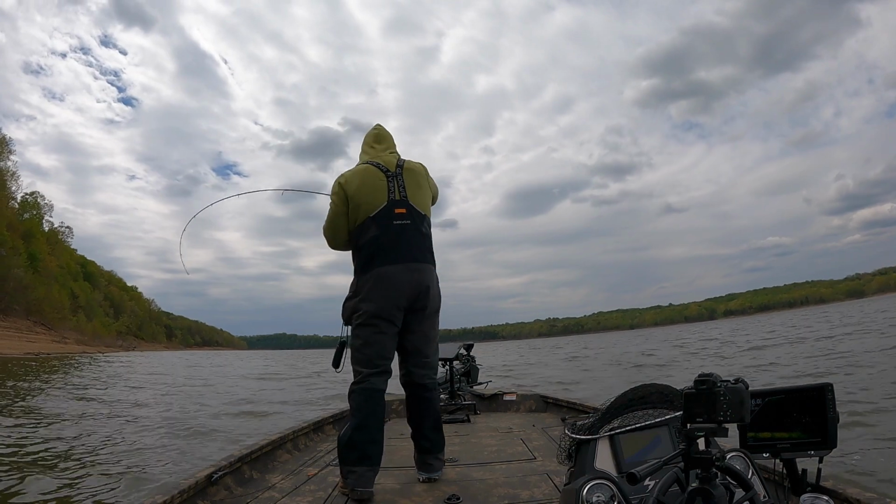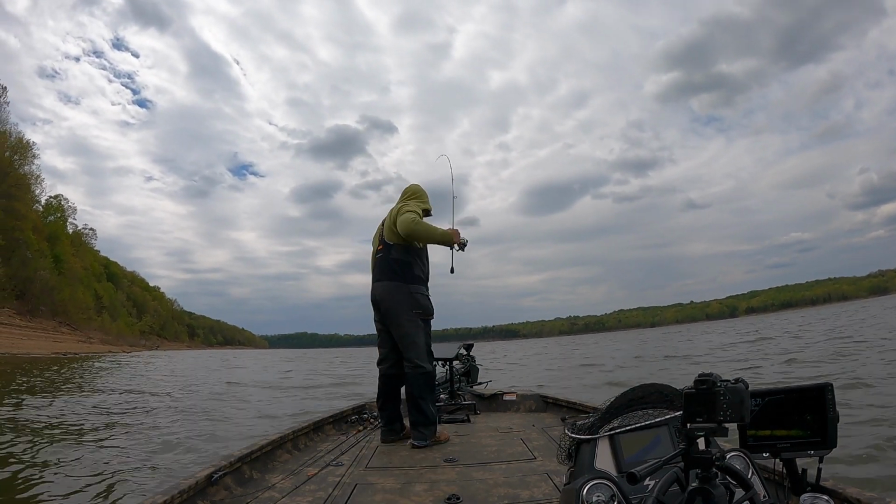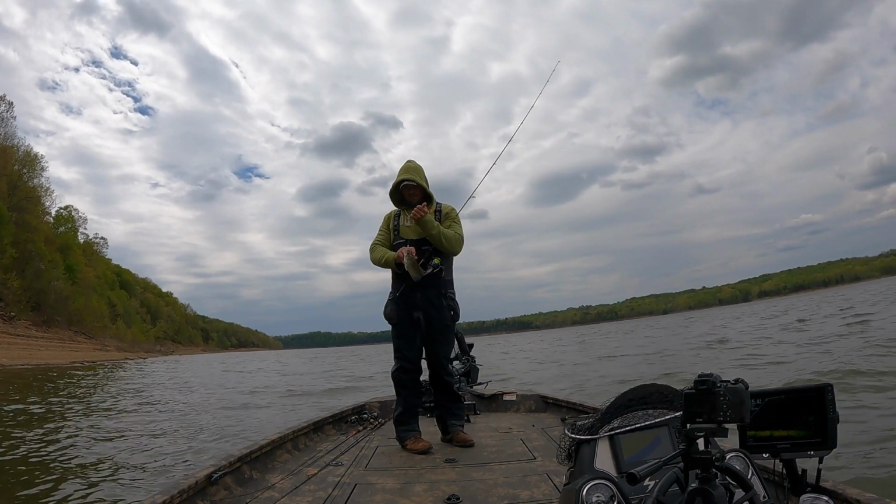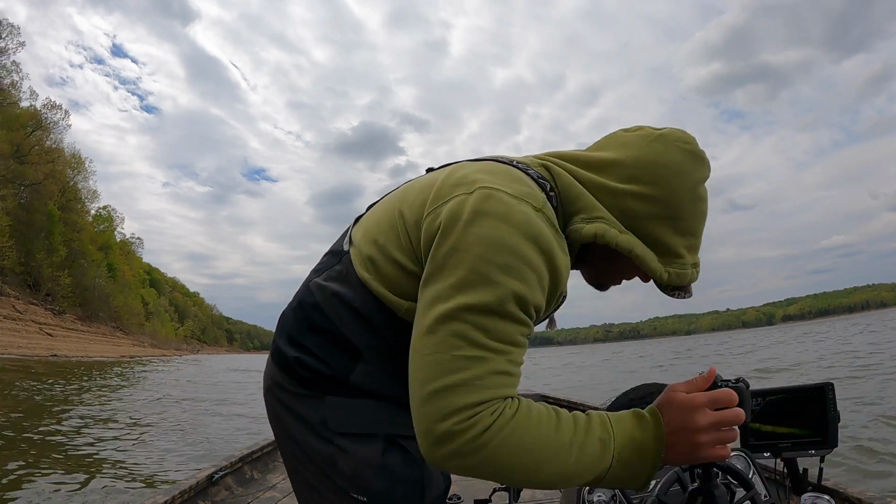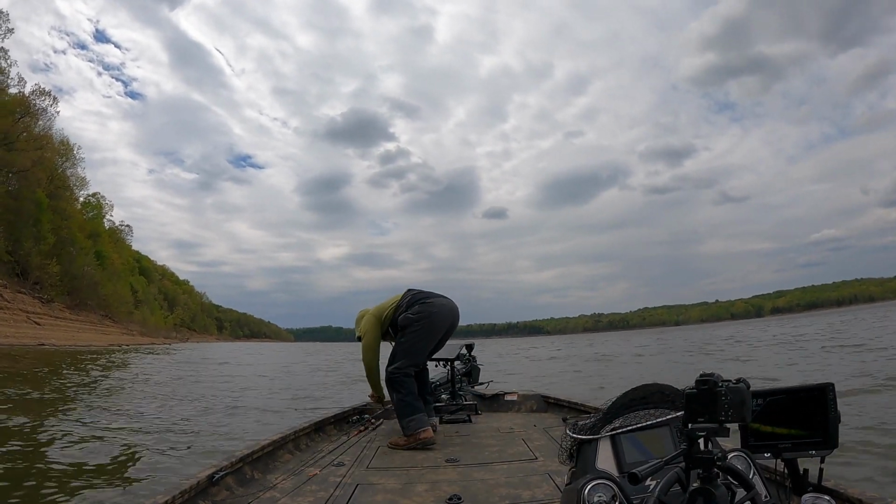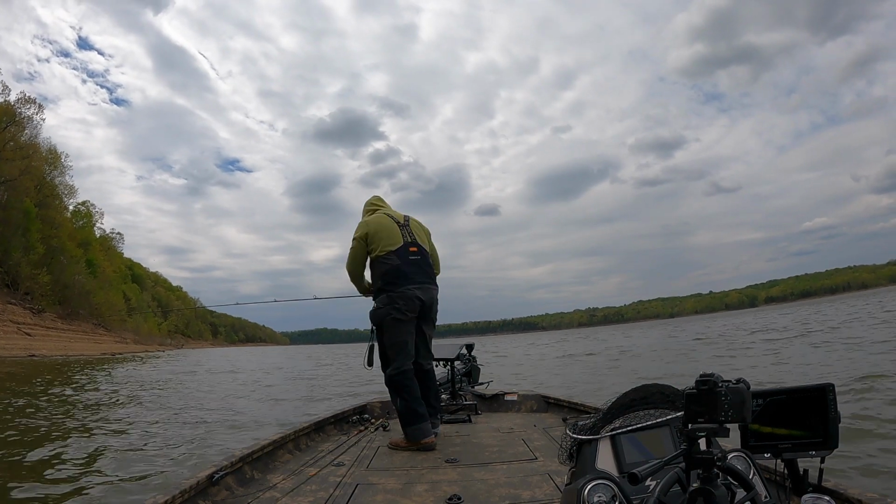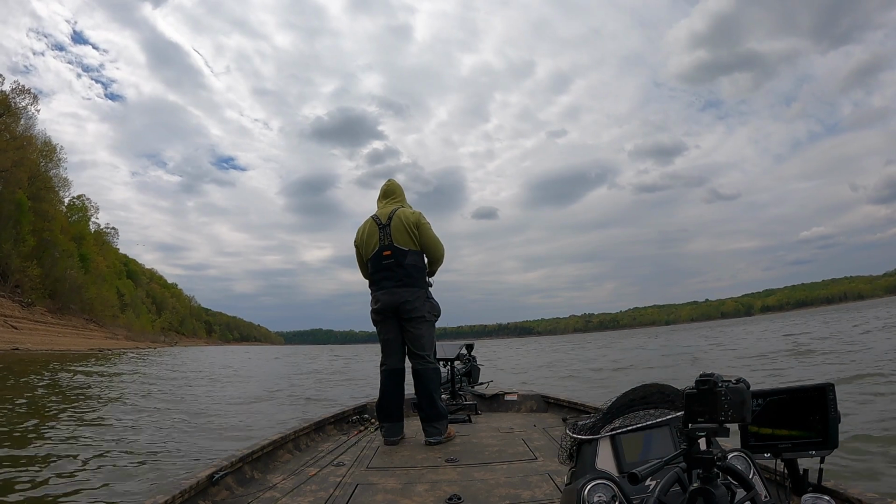But right there I'm using monofilament line, and the monofilament will not show up on the Livescope. Now I will switch to a braided line here in a little bit, and you'll be able to see it. Whenever you see right here, I'm switching to the braid line right there, and you're going to be able to see this line in this next clip.